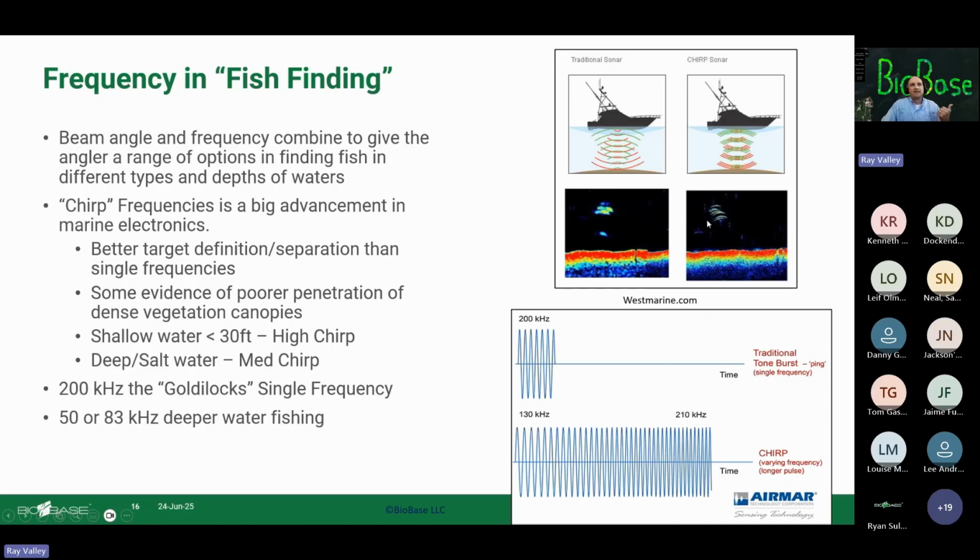But in this case, I bet, and this would be really interesting to have the data to show, you might find that if you're running just a single frequency, maybe you're getting more schools picked up, versus here you're seeing more individuals. That would be interesting to look at.